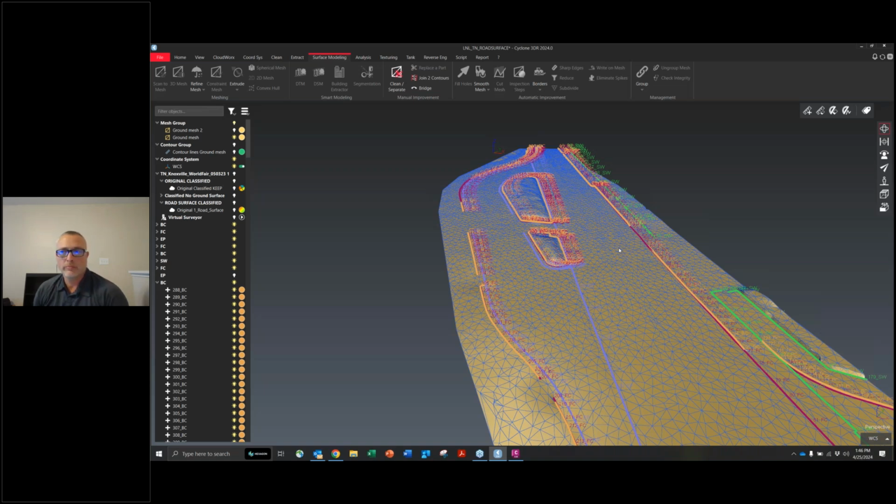Is that something that you would recommend, going out and capturing the data for a ground surface model with the BLK2GO, or is it a best practice to combine it with other scan data? What would you say? Well, the BLK2GO is a very good tool.